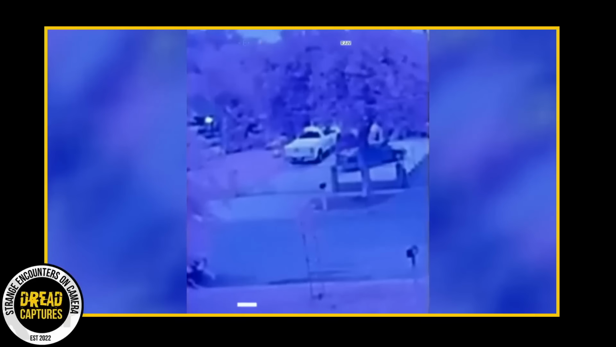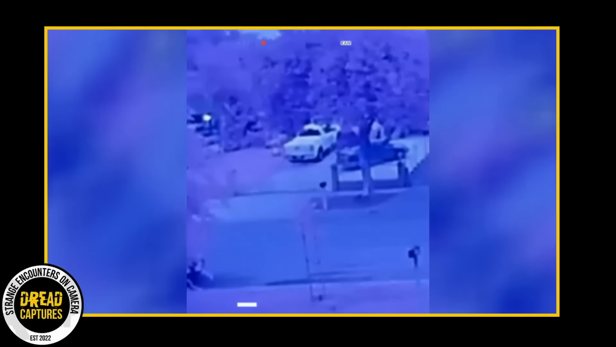A couple's home security photos have been causing quite the stir online. Captured by a camera at their front door, the images show a white figure sitting on a neighbor's truck. A figure that was invisible to the human eye and only showed up on camera. Now, I'm sure it goes without saying, but this sparked tons of online chatter. The man also had a creepy story to go with the pics.